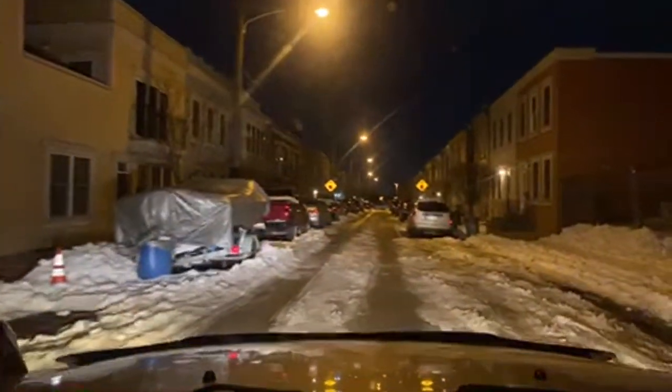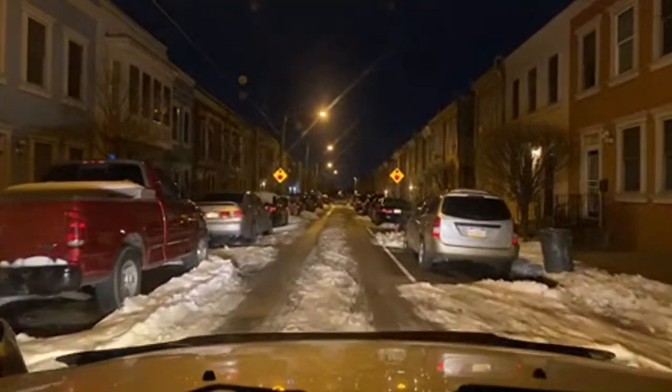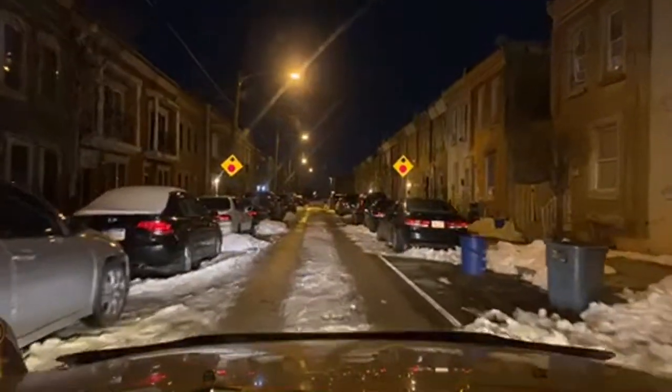Anyway, we're turning right on Lawrence Street. This is a little new block that they made. It's colorful. Look on my left side, it's new houses. On my right side, these houses are old.